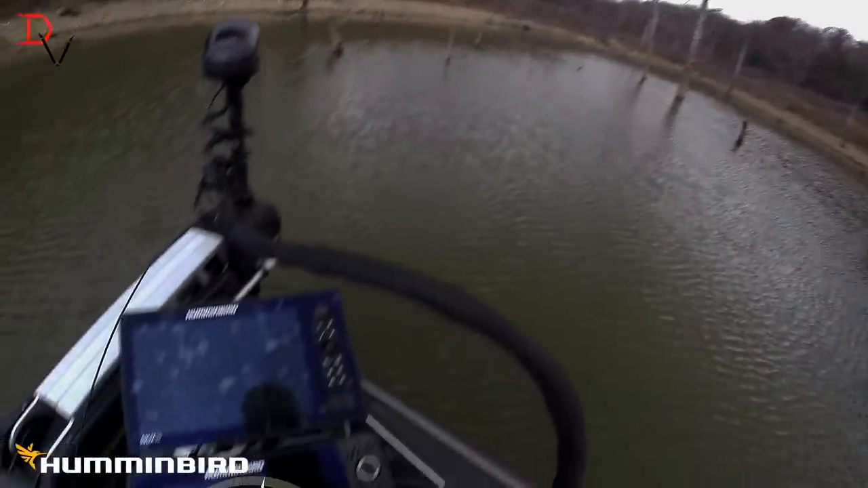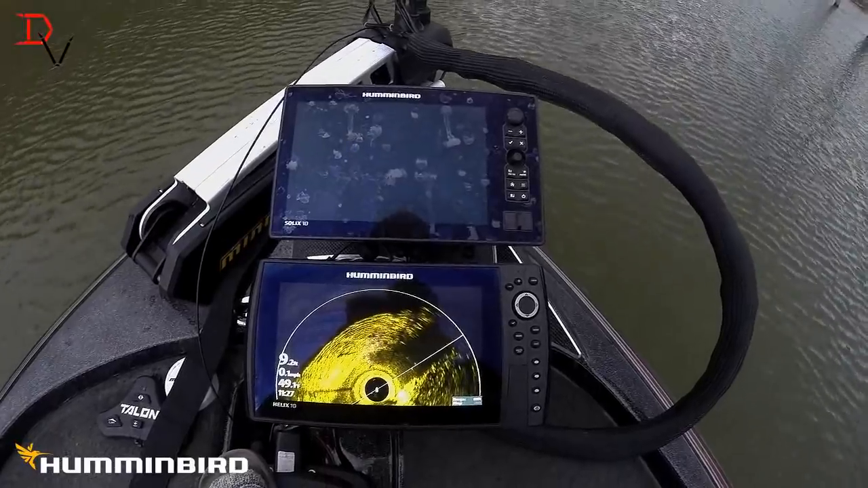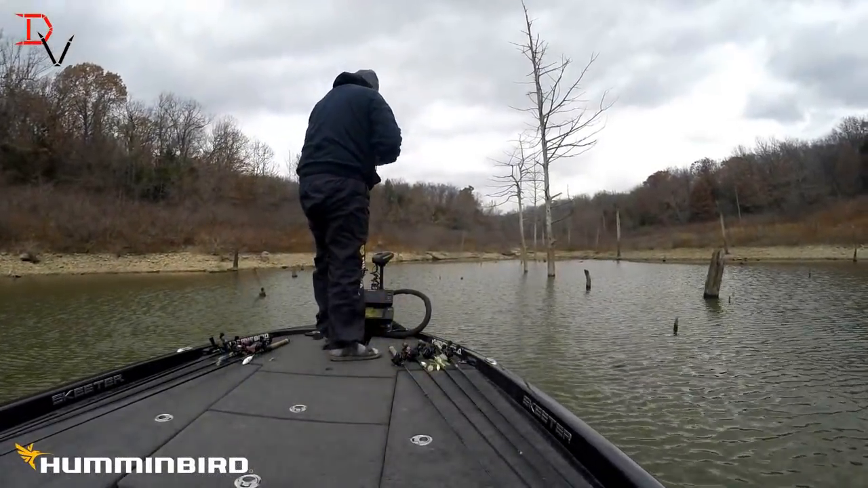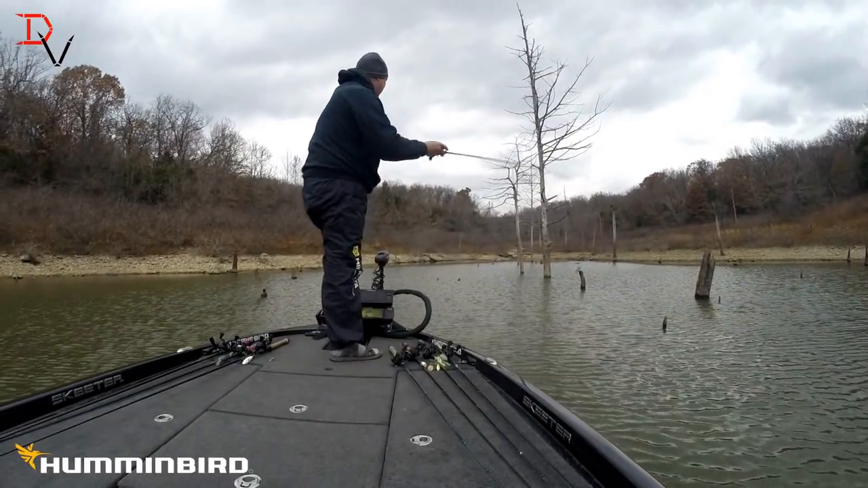There's shad jumping in the back there. We're going to pick up the rod and see if we can catch one here. Thank you, and get a 360 on your boat today. Humminbird 360, man.